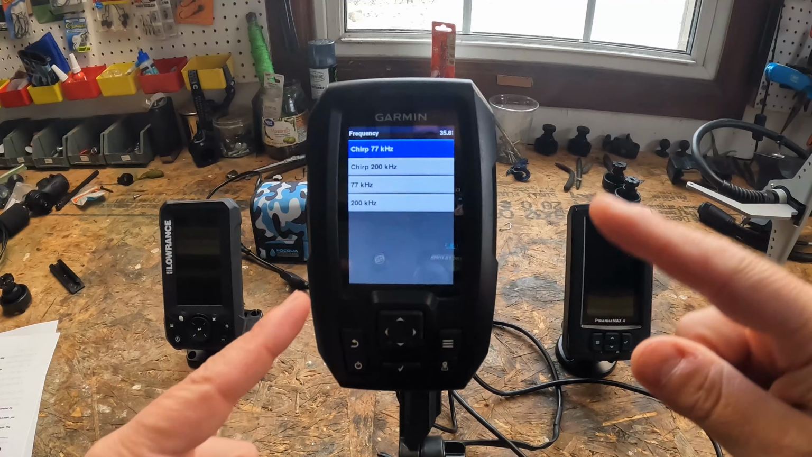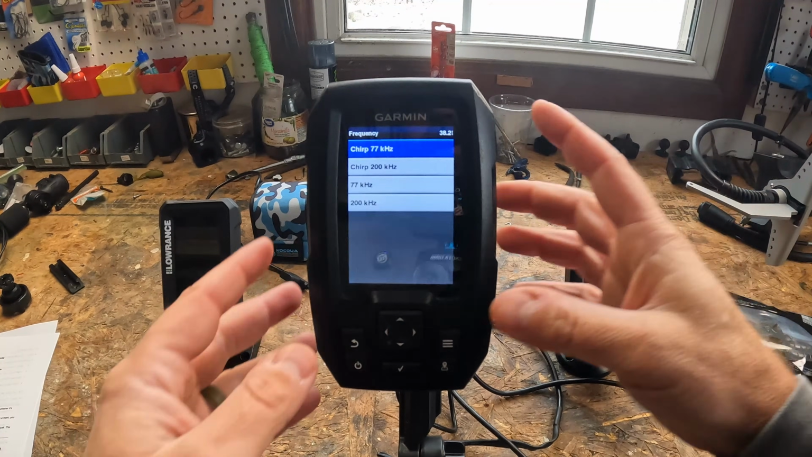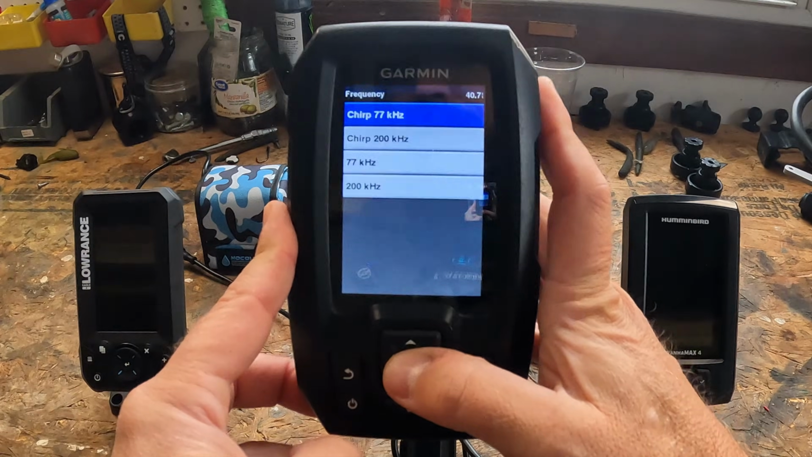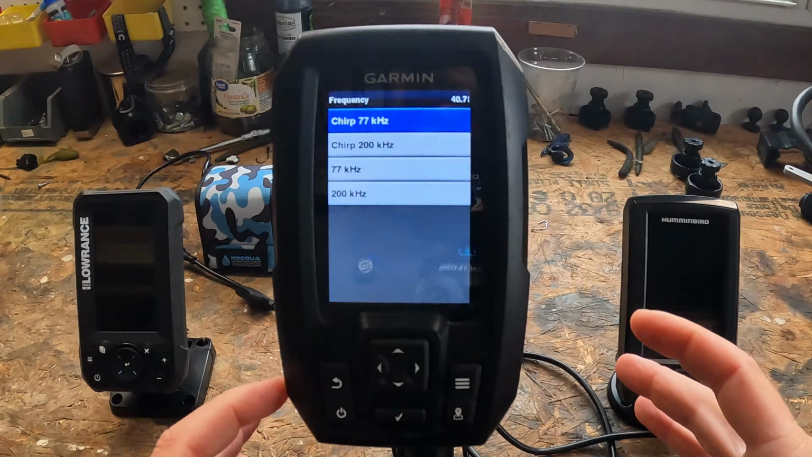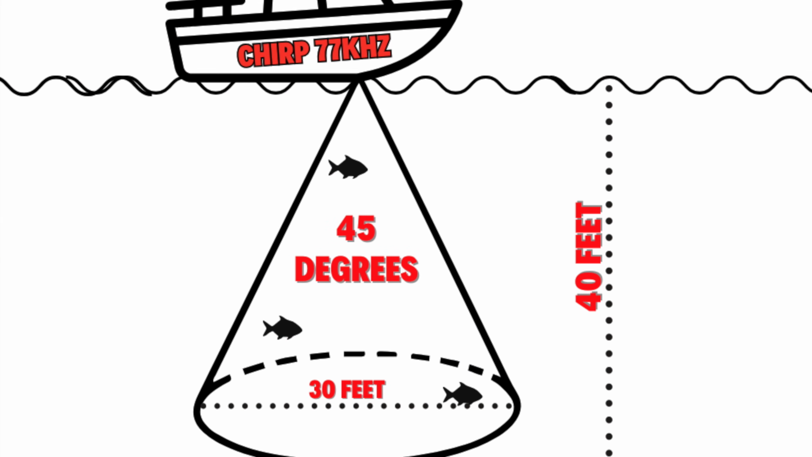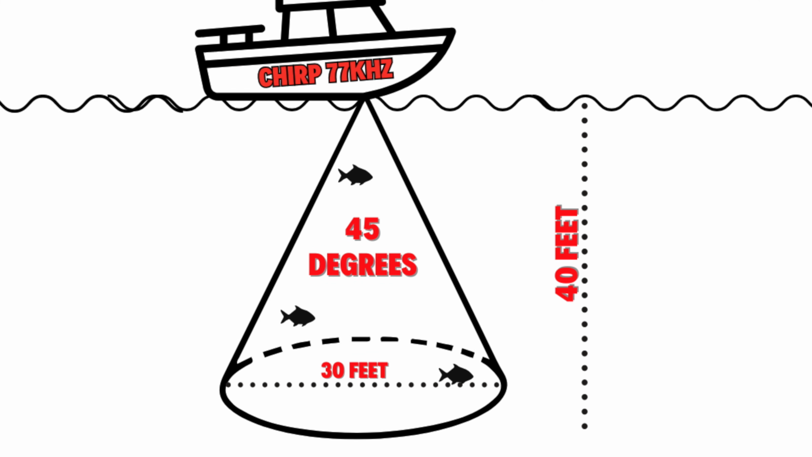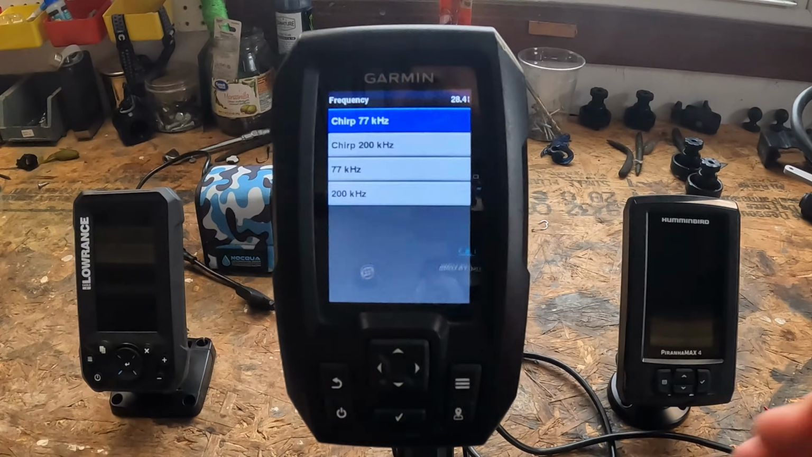But here's where you need to understand the cone size changes with depth, right? So if you're using that 77 kilohertz CHIRP, at 10 feet, that cone at the bottom of the water is going to be around 7 to 8 feet wide. At 20 feet, it's going to be 15 to 16 feet wide. And at 40 feet, your cone's going to be 30 feet wide. So anything inside of that footprint, inside of that cone, fish, brush, bait, gets shown on your screen, whether it's directly under you or way off to the side.